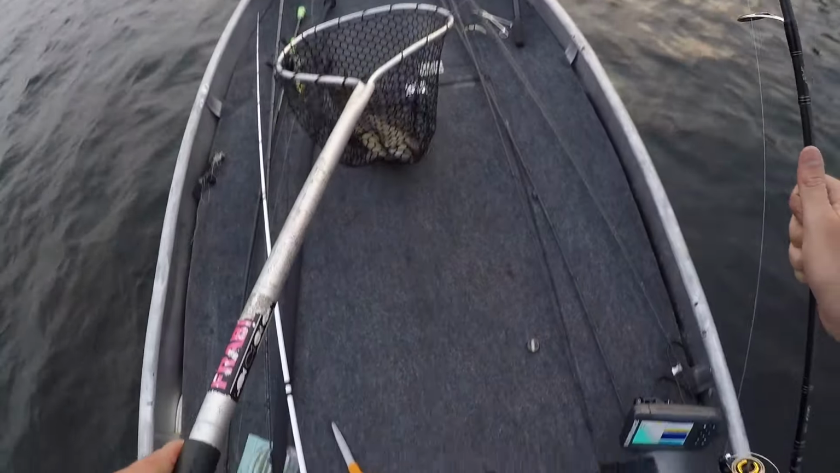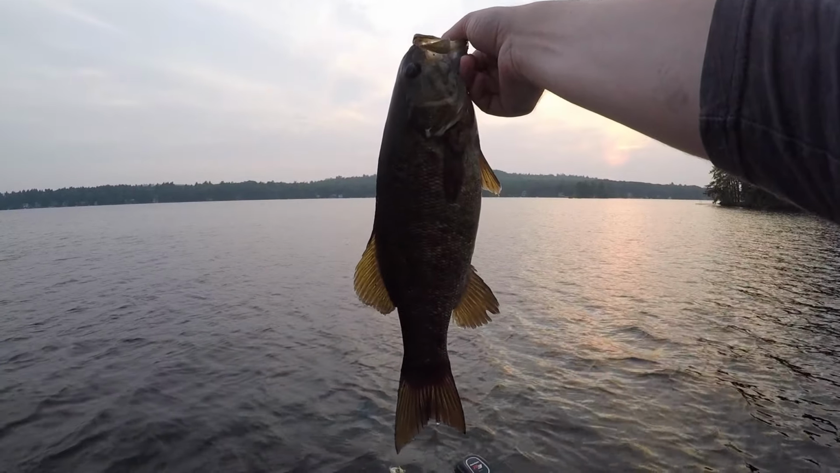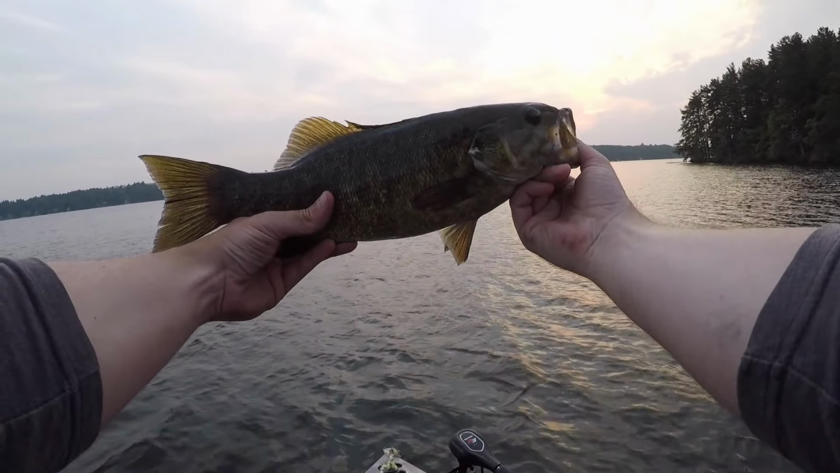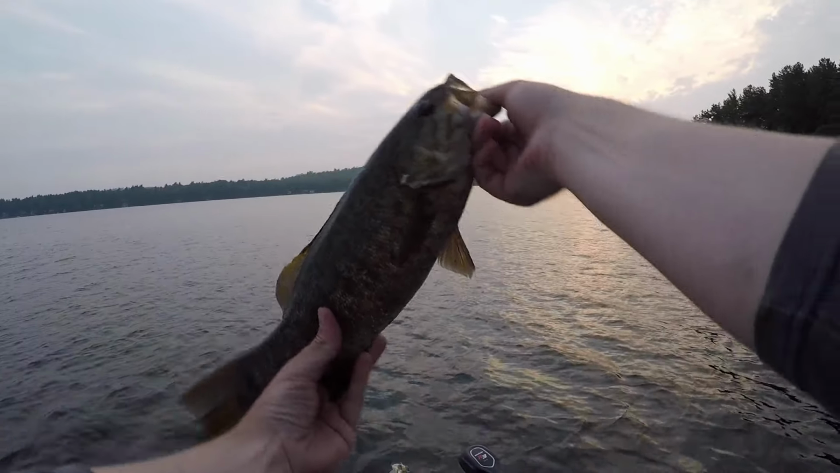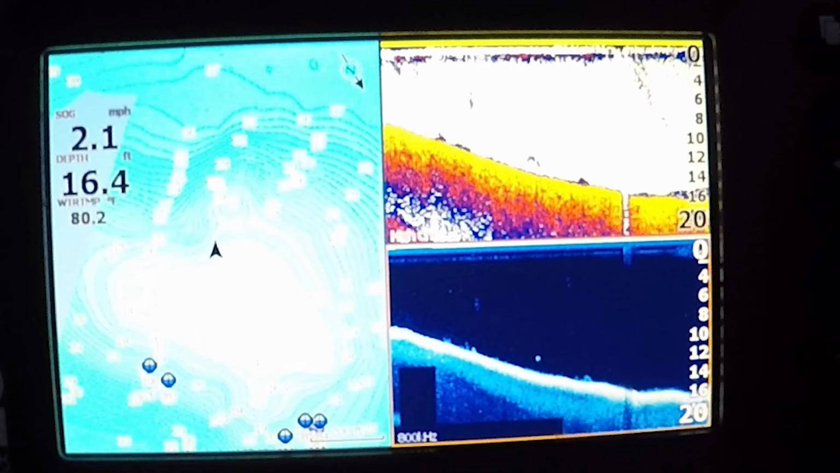Right in the lip. Not a bad smallmouth. There's one right there. I gotta get him.